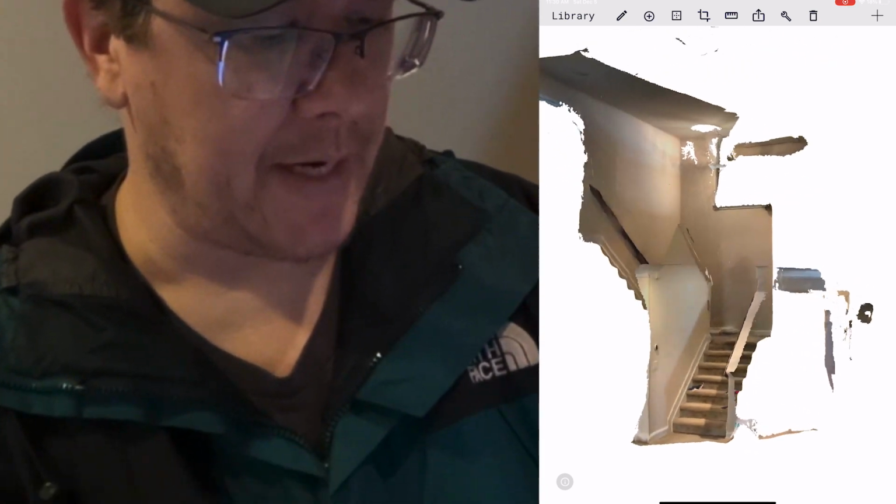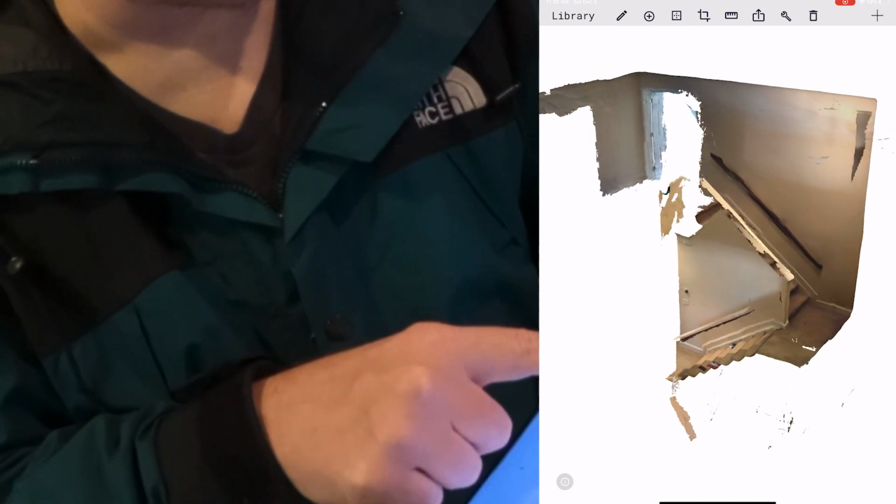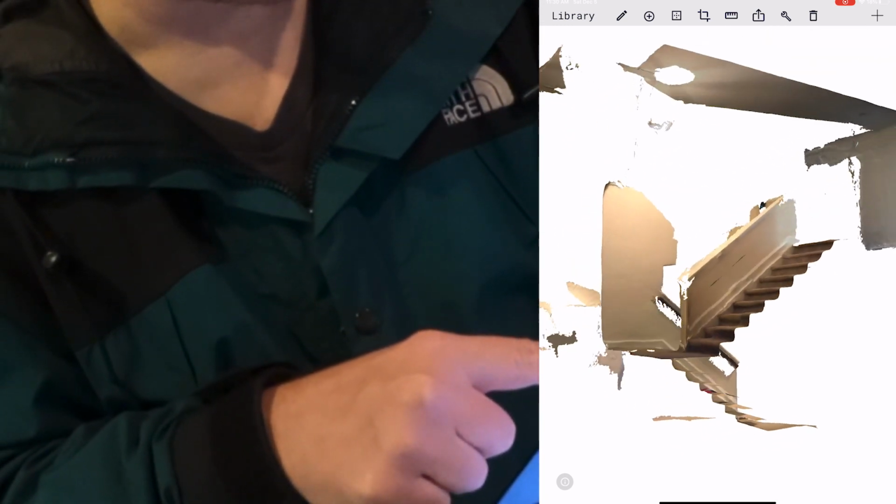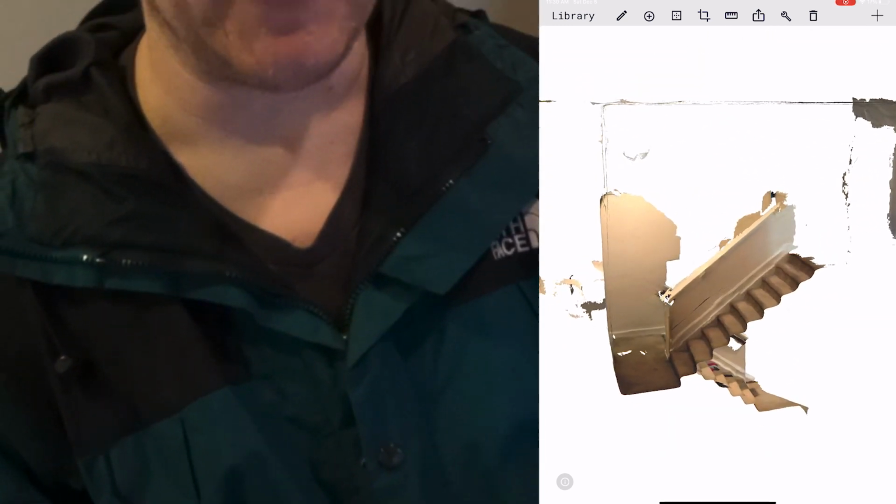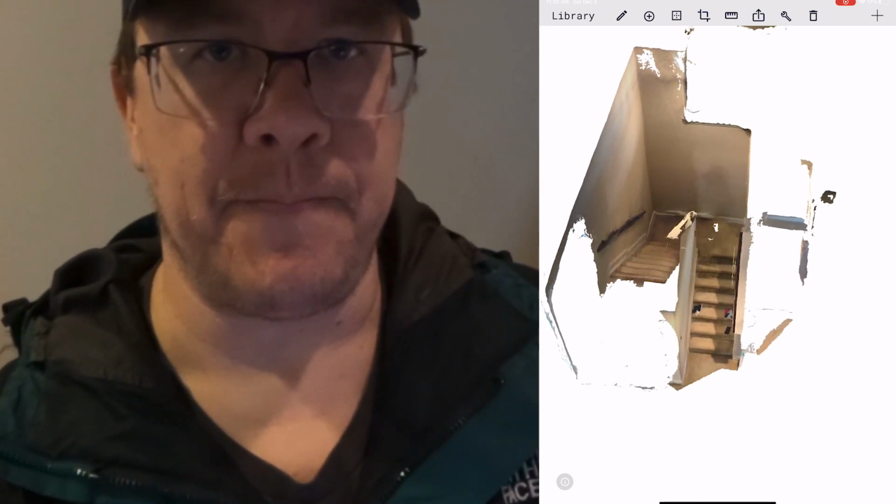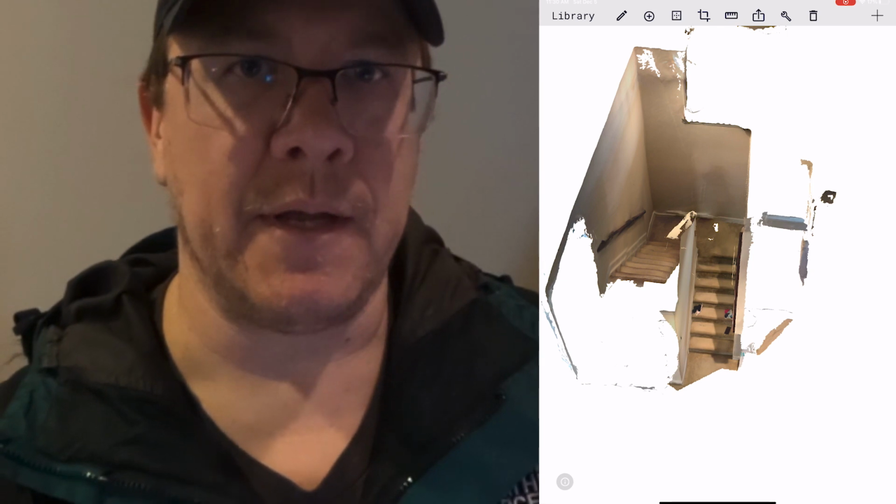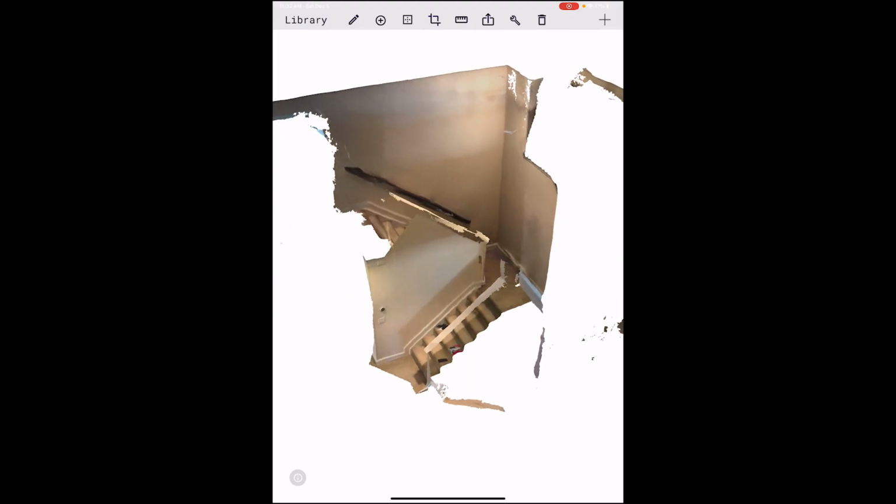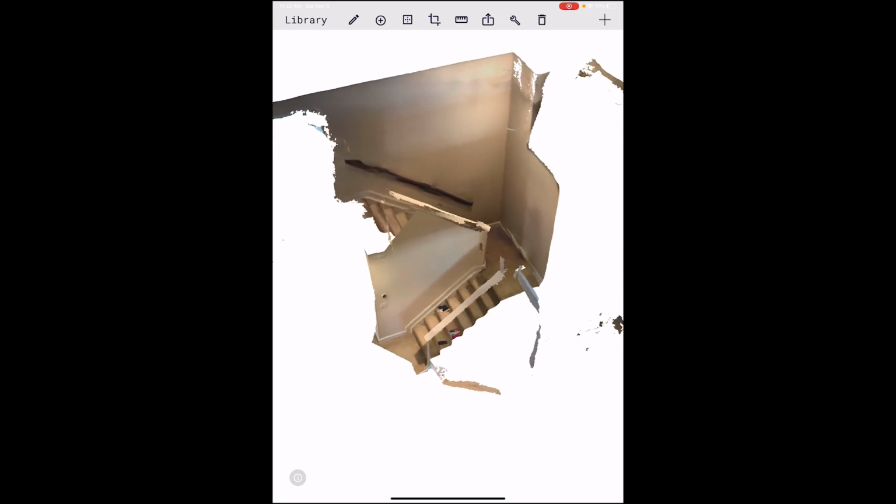And you can see the scan actually looks really good, captured the stairs and the height of everything really well, gives you a really good as-built to work on. So what I'll do is export these, and we'll take it into the computer and I'll show you where you can download these files.